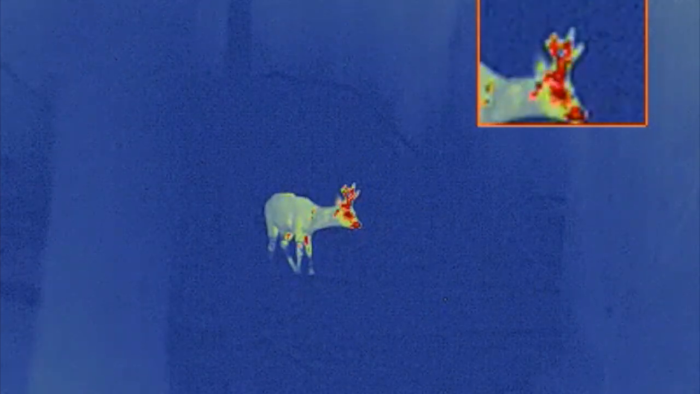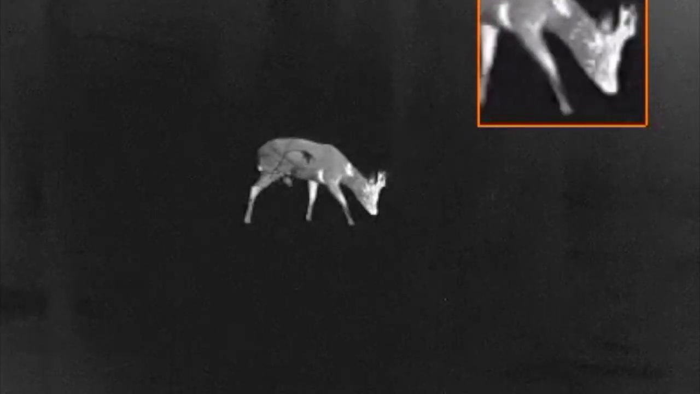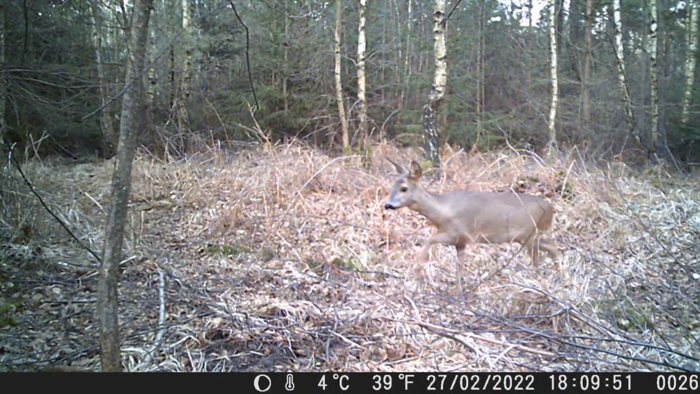You can see, depending on the situation, different colours enhance the antlers and the different body parts and the trees and the foliage. So yeah, I just thought it was a good example. I see these guys all the time. They basically are permanently in the forest, just here.